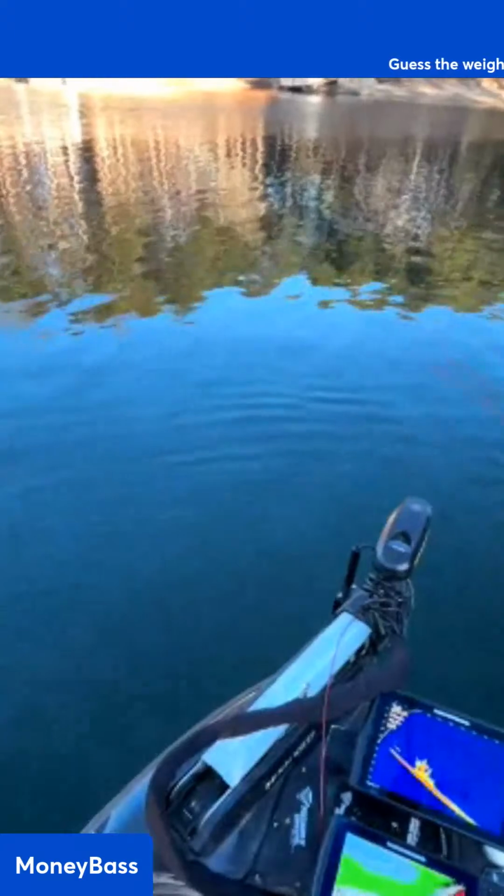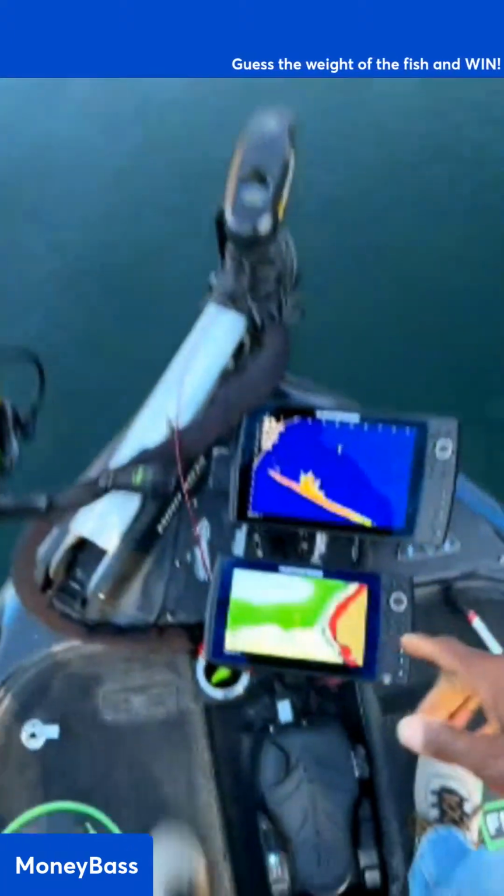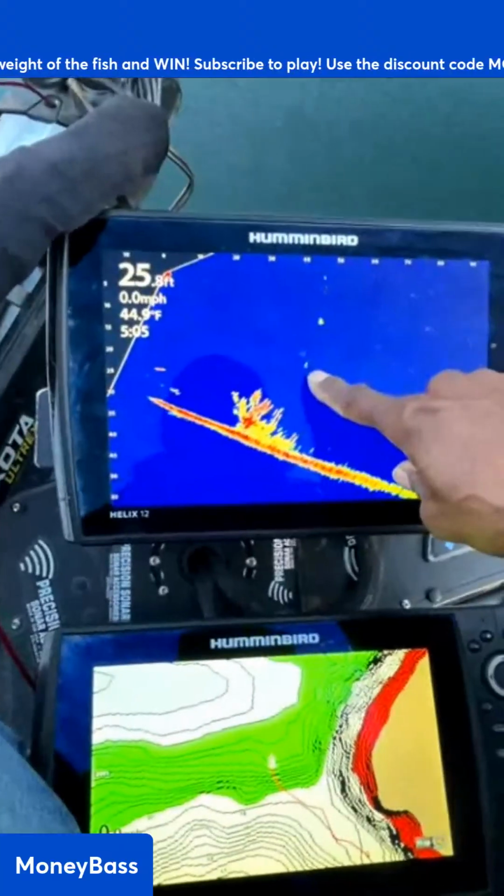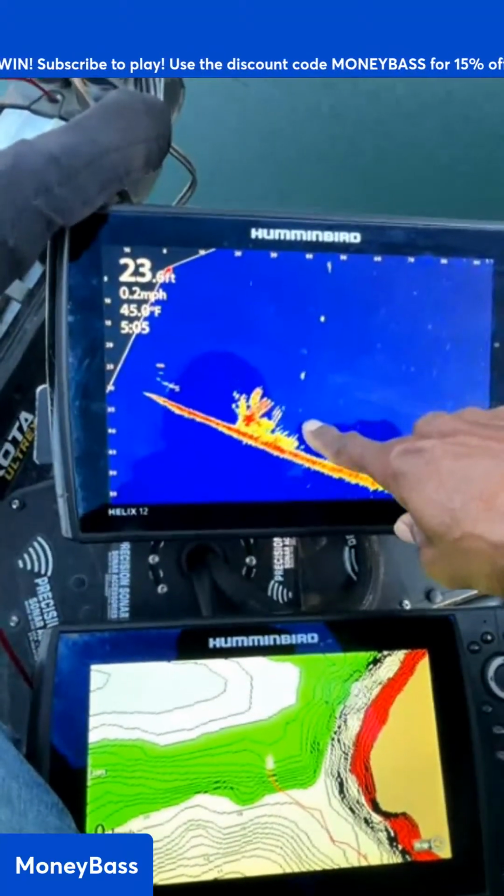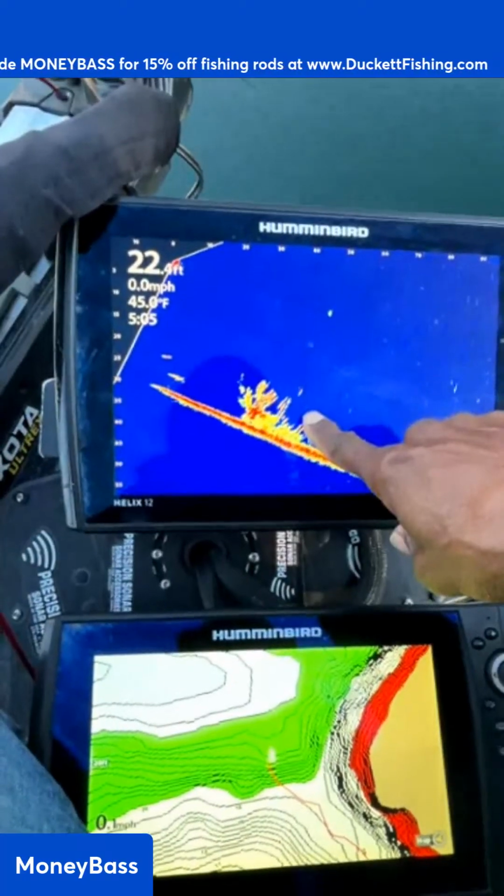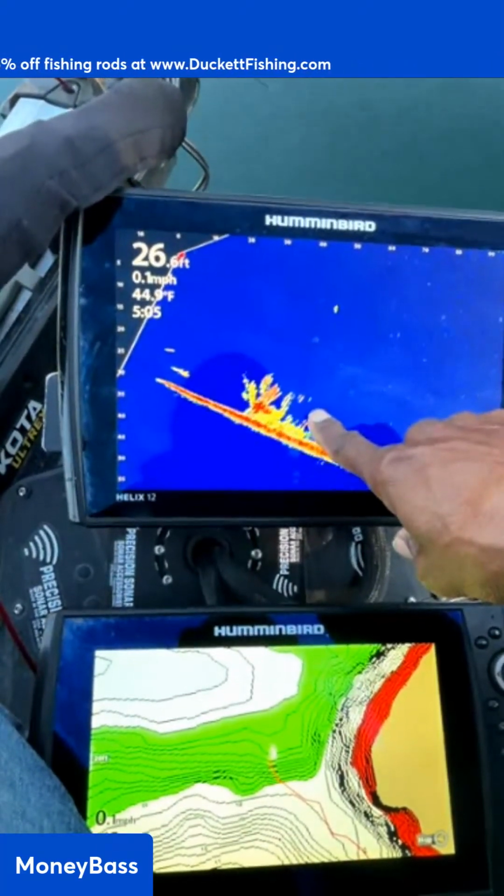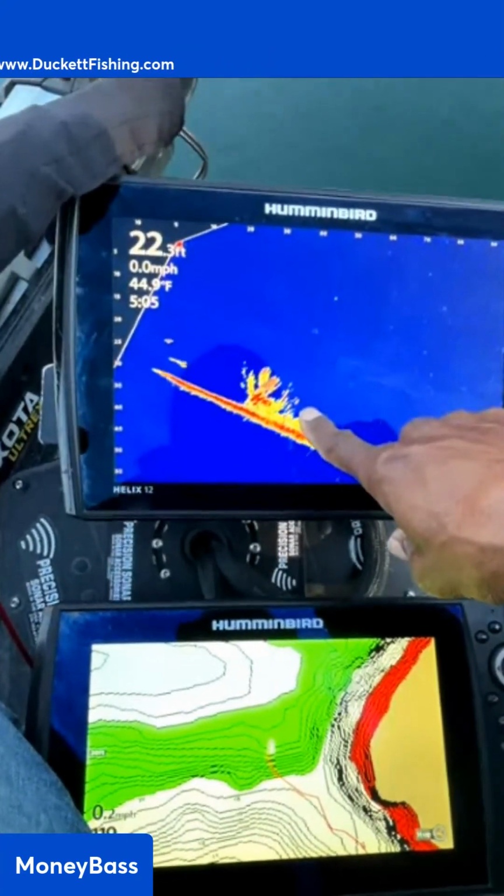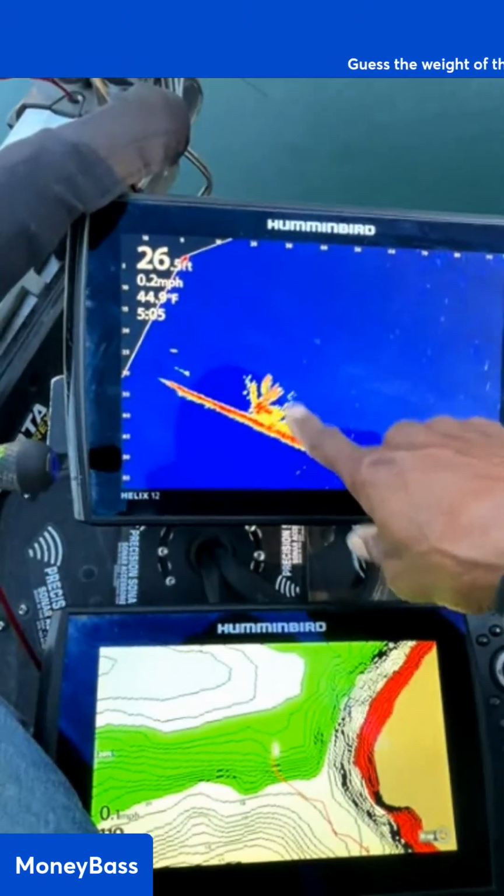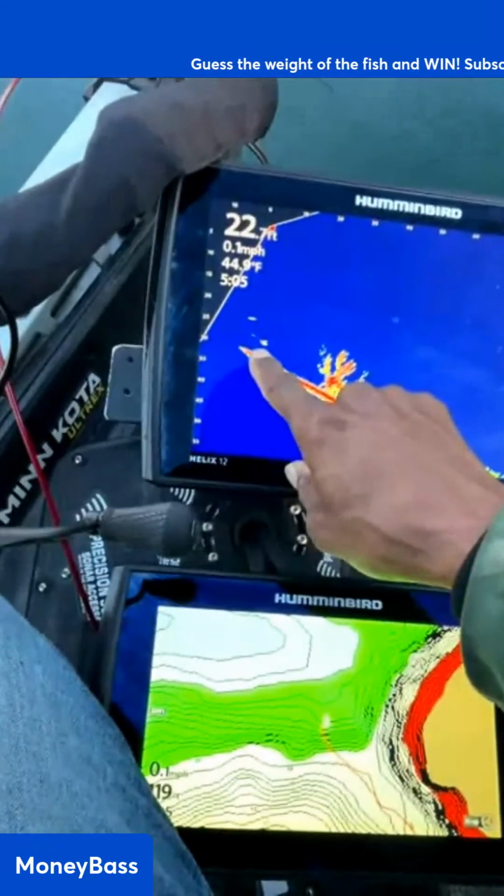Let's just cast right over there into it. So it's not bait fish, but you guys see that right there? There's my bait right here falling down. Oh, and there's a fish right there swimming over by it. Let's see. Is it going to swim to it? It sure did. Or did it? Now let's see if I can fish this shaky head and get it out of this stuff.